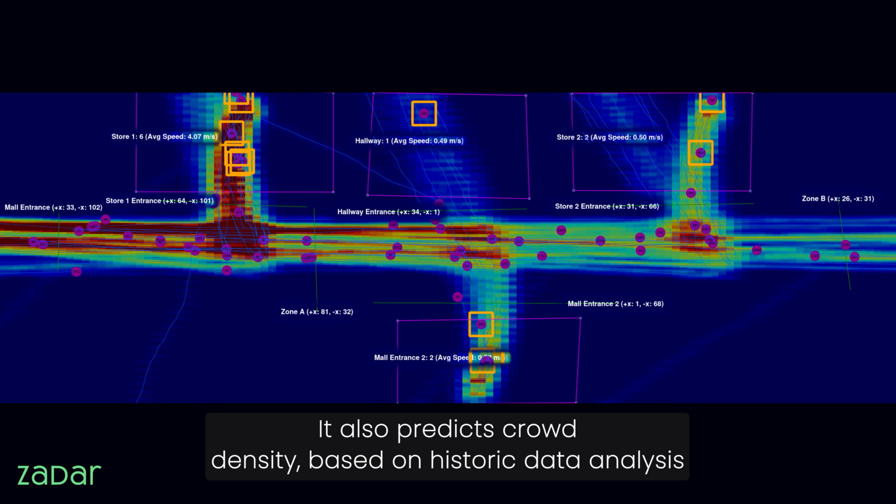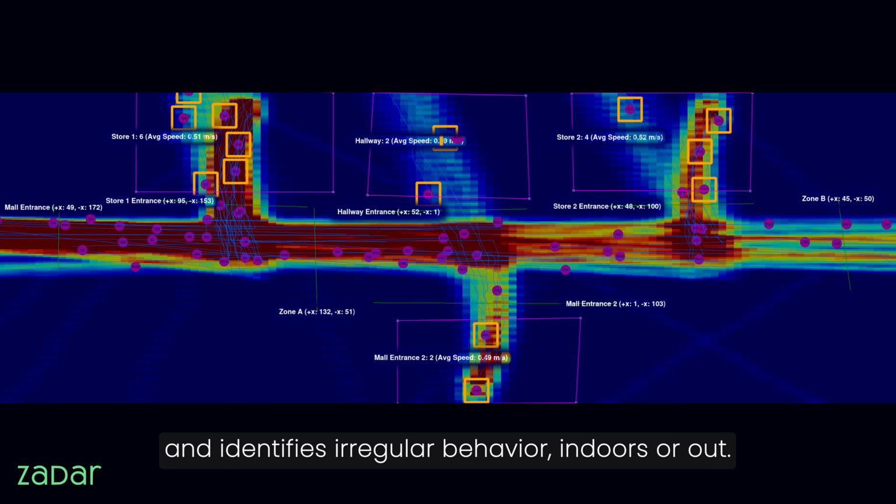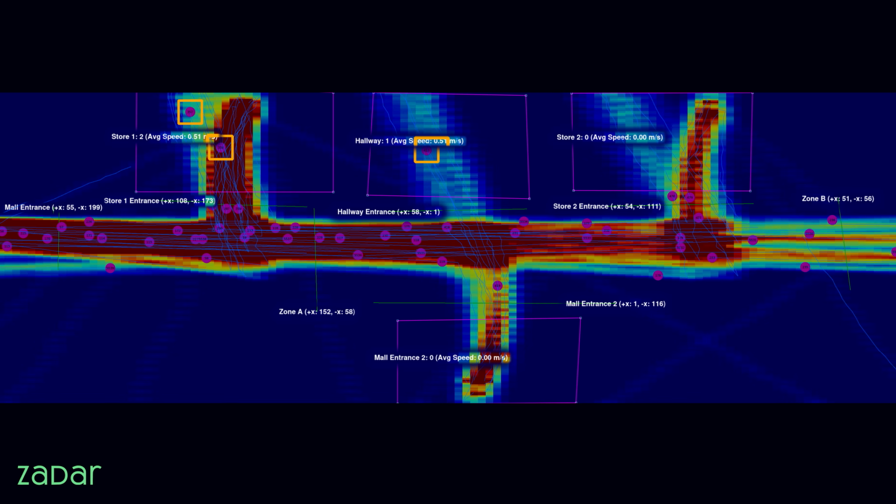It also predicts crowd density based on historic data analysis and identifies irregular behavior, indoors or out.